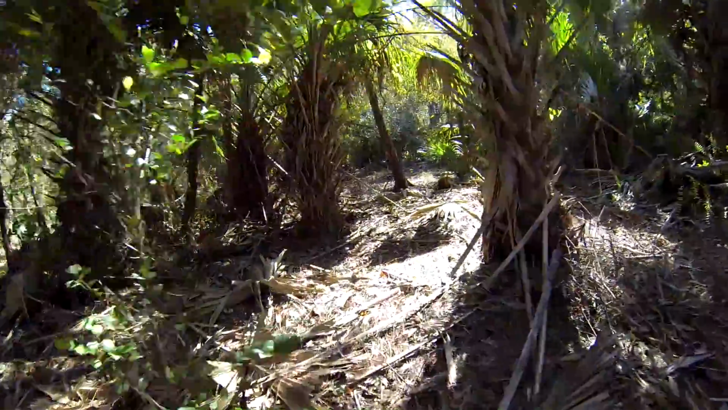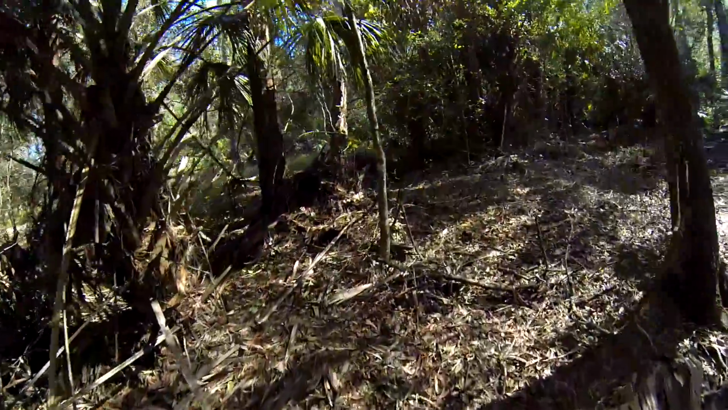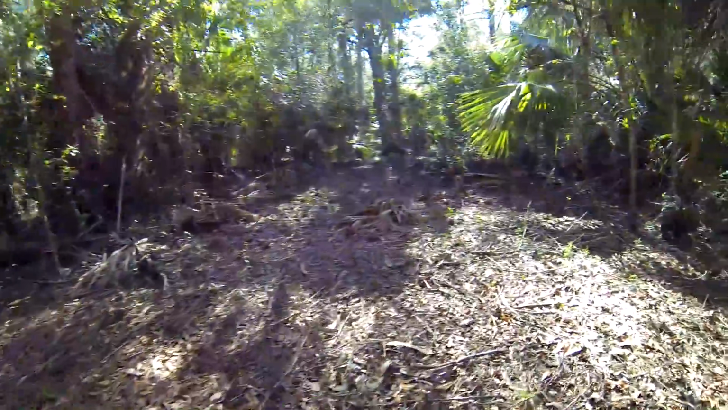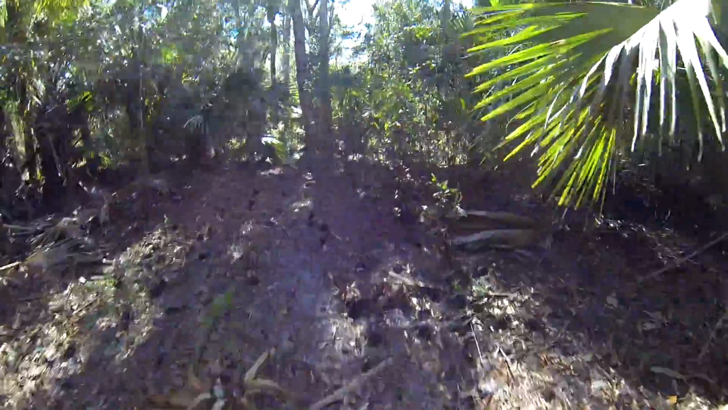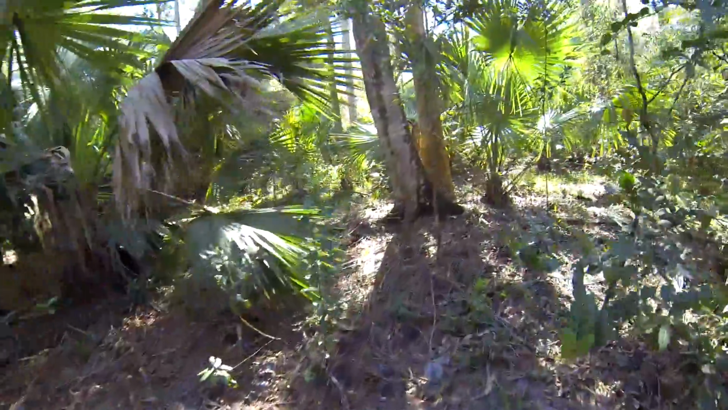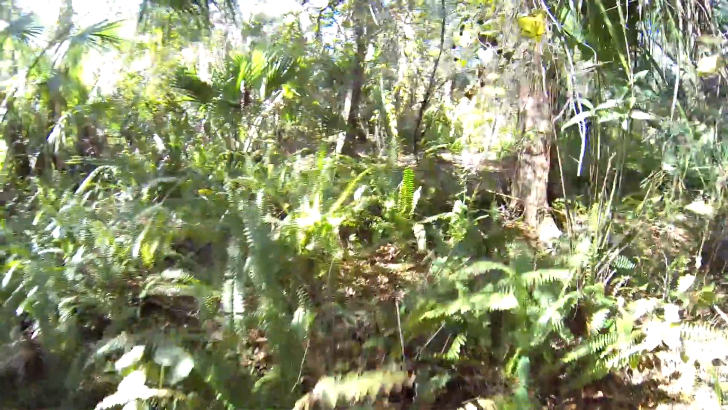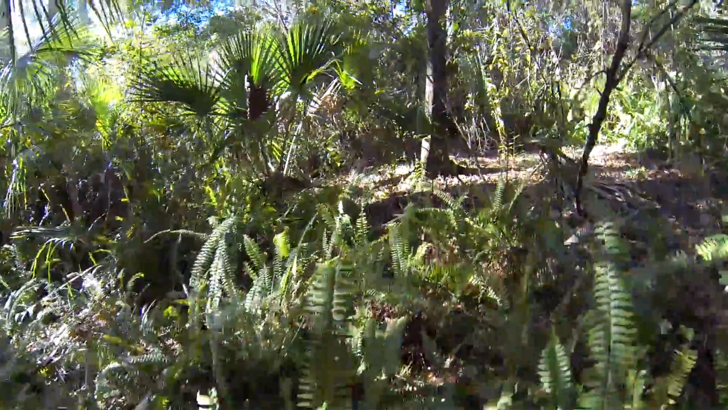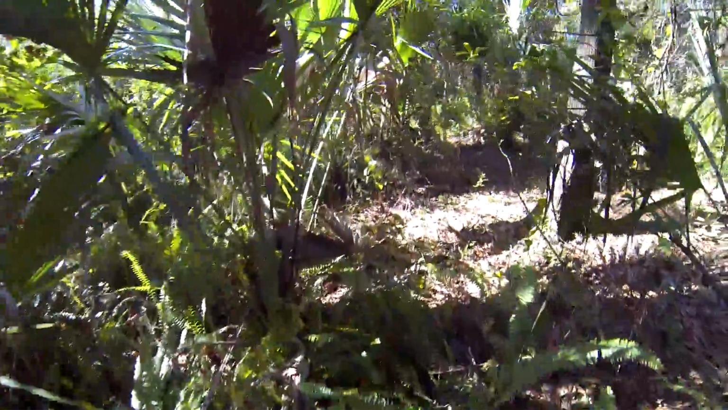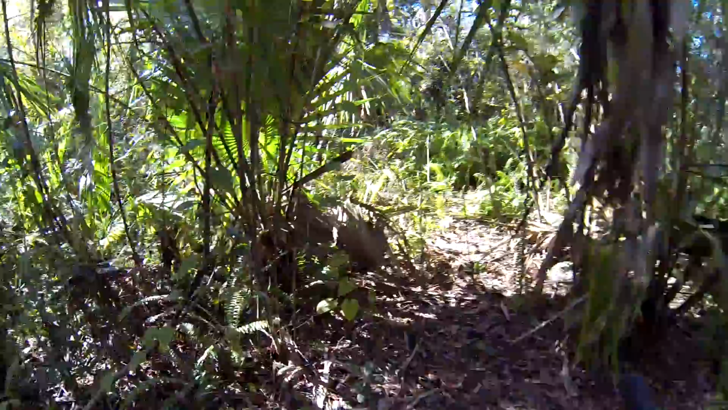I'm real curious about this camera pickup because this is the first time that I've had these cameras out in the field where I didn't use my secret formula stink bomb attractant, which consists of a couple cans of sardines, an 8-ounce bottle of clam juice, a little bit of water, and a little bit of vegetable oil to give it some thickness. And I usually find a little log or a stump, put it in front of the camera and squirt the liquid on there just to give the animals something to smell and hopefully stops them in their tracks as they're walking by the camera.